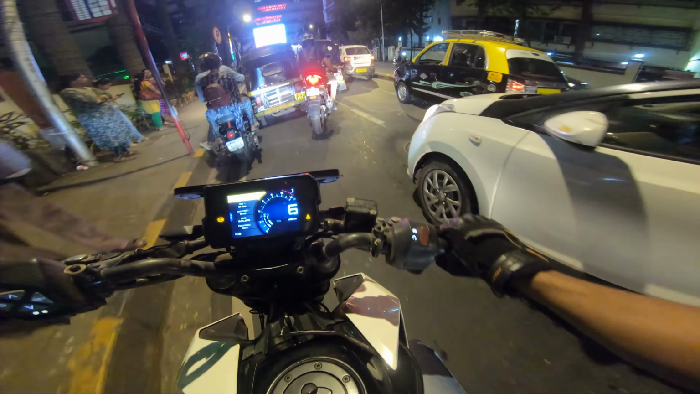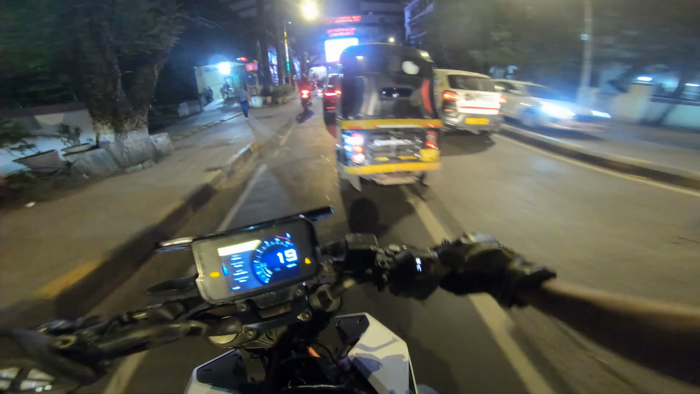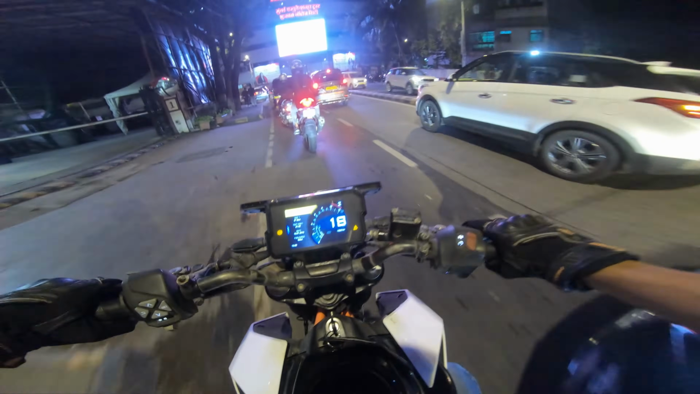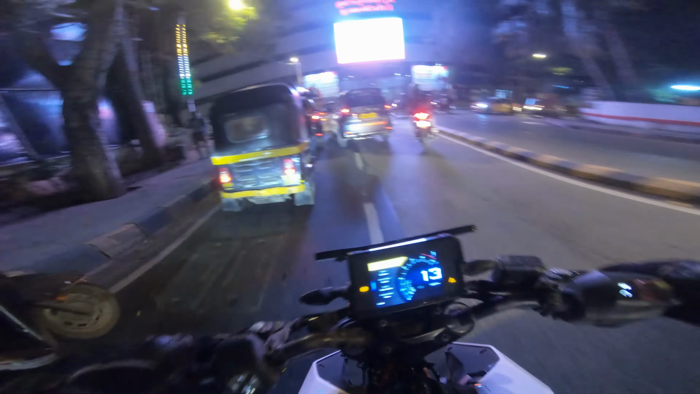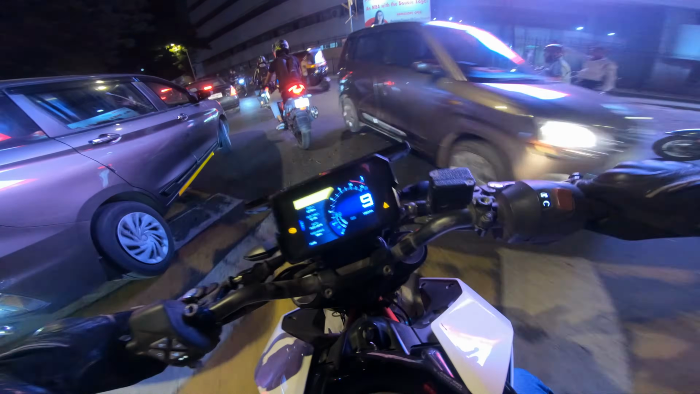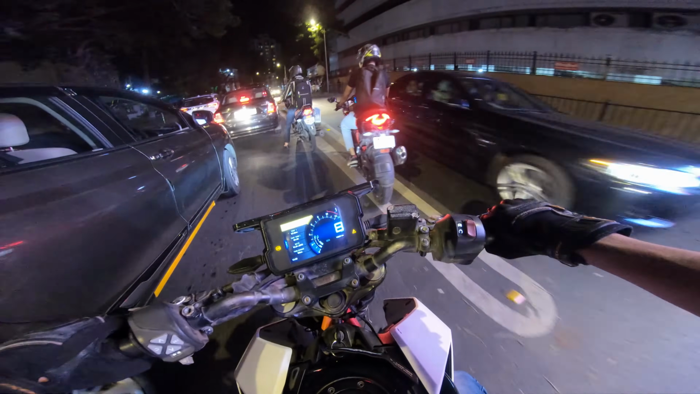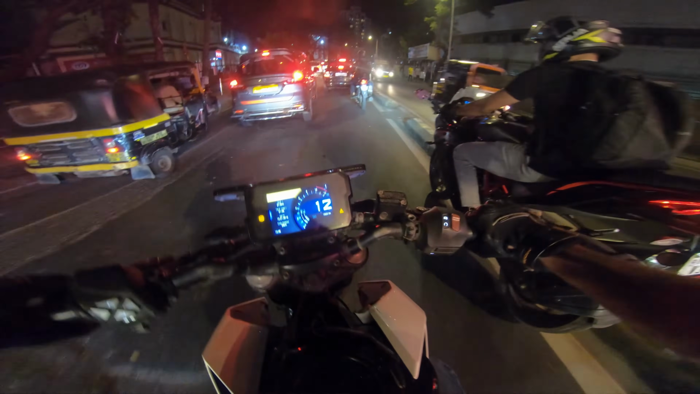So for my brakes, just to let you all know what I do is change the brake pads, of course, from organics to synthetic or ceramics. Vestra is a good option, but I don't think it's that great. You get stock brake pads from KTM itself, which are provided by Brembo. They cost two grand.